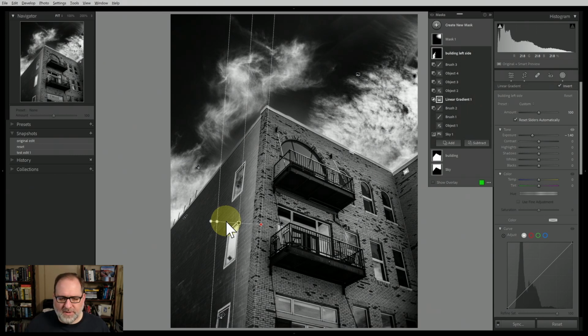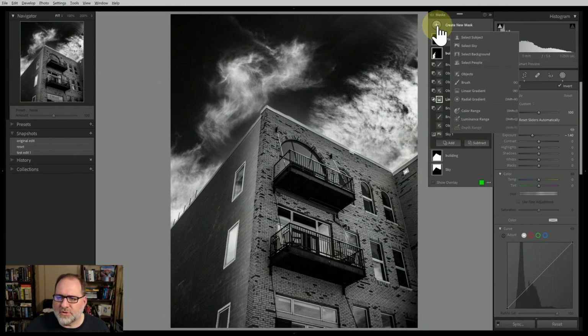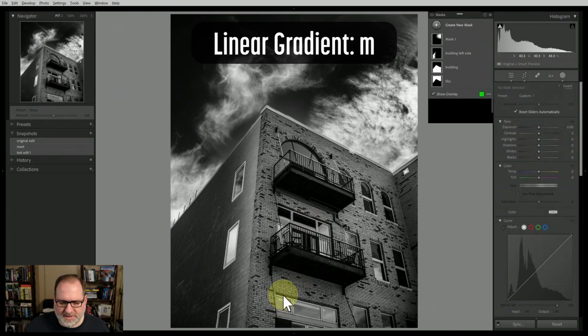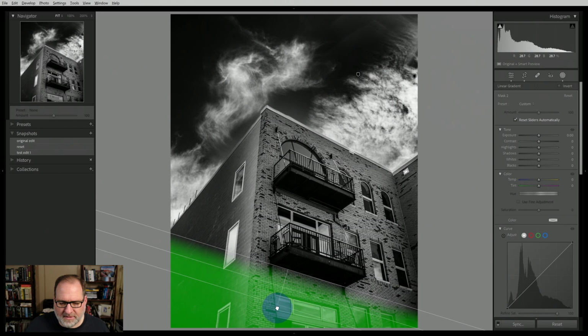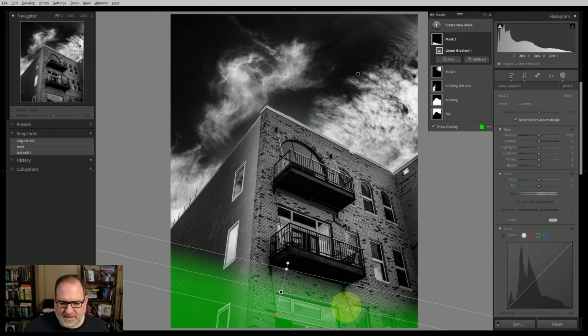The next thing I want to do is probably draw some attention away from the bottom. I've got that building adjustment taking care of the left edge. The right edge is pretty clean. The top looks good, but I've got kind of a clustered bottom here with the building here. So let me create another mask. We'll do a linear gradient, and I'm going to pick a spot here and draw upward, this time keeping kind of parallel with the building pieces, the bricks of the building. Get that on a good angle. All right, we'll drag this down a little bit more.